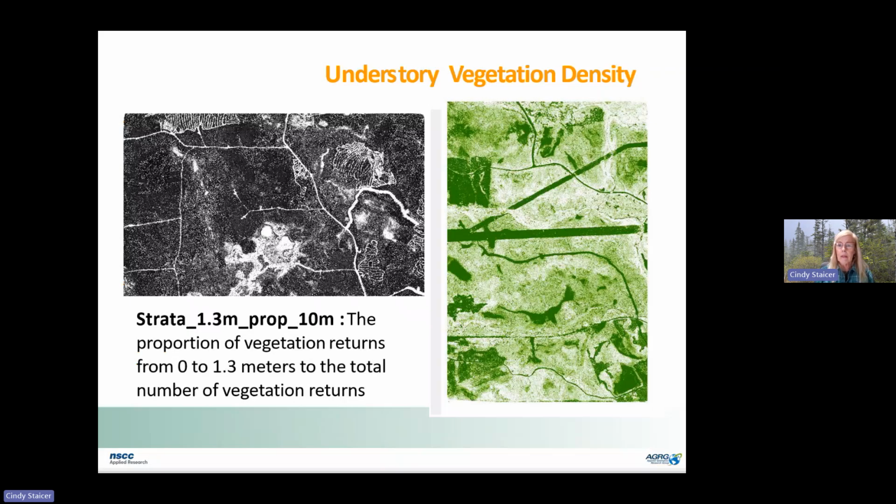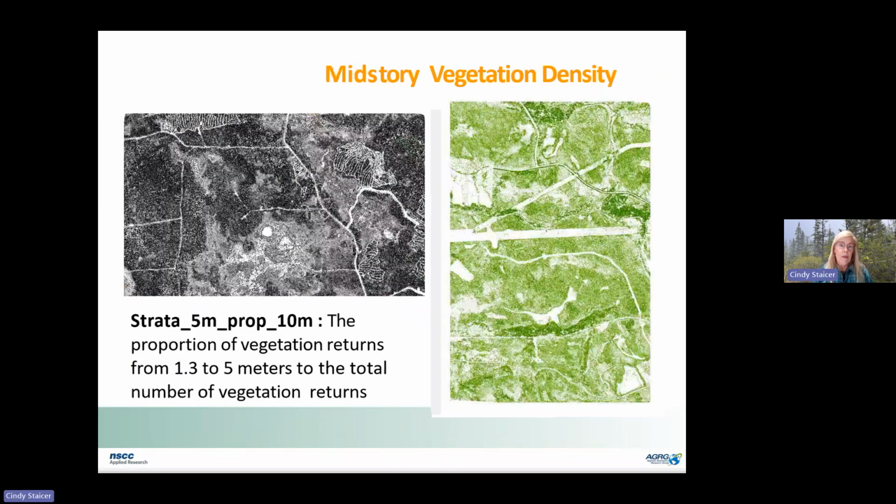So this is a calculation of understory vegetation density. So it's basically the density of vegetation in the layer 0 to 1.3 meters. They also calculated a mid-story vegetation density in the 1.3 to 5 meter range.